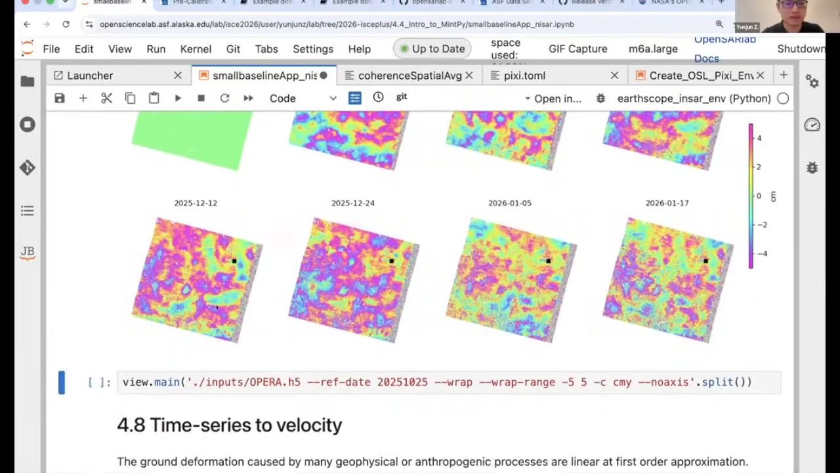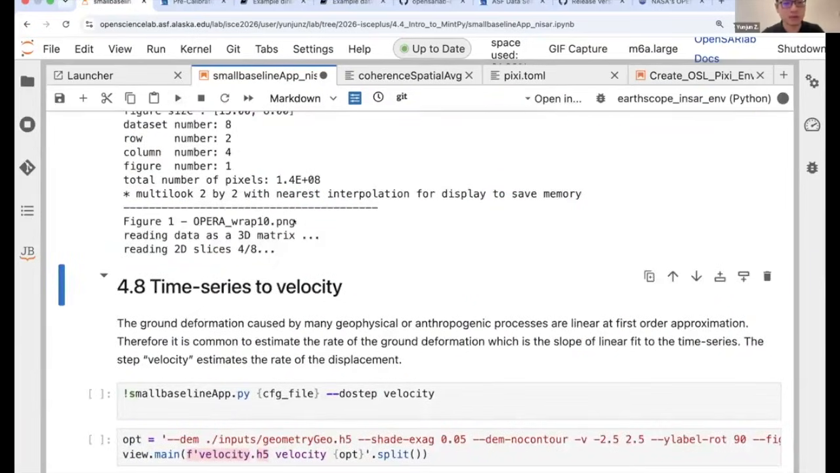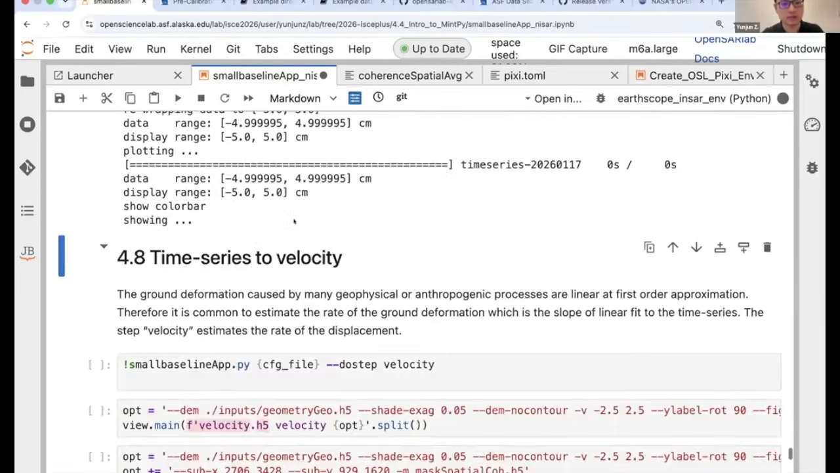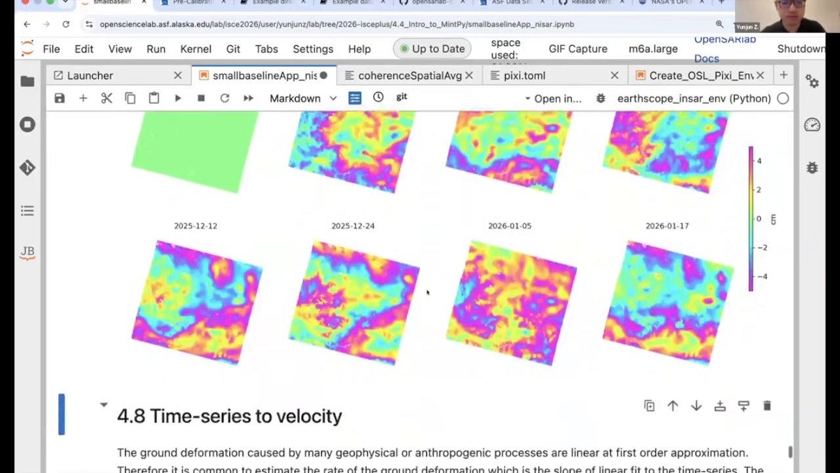So these are the corrections. These are the tropospheric corrected time series. And next, we will just show what the OPERA tropo products look like. So it looks like this here. You can see the resolution is pretty high compared with the normal ERA5 products.